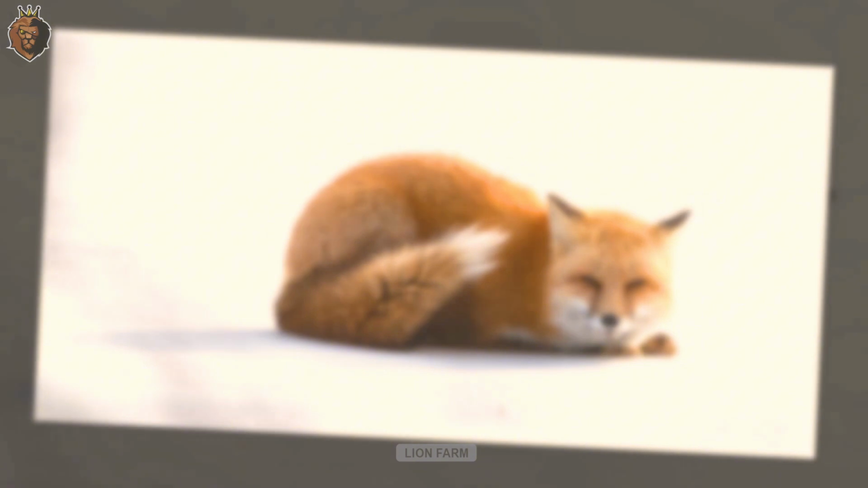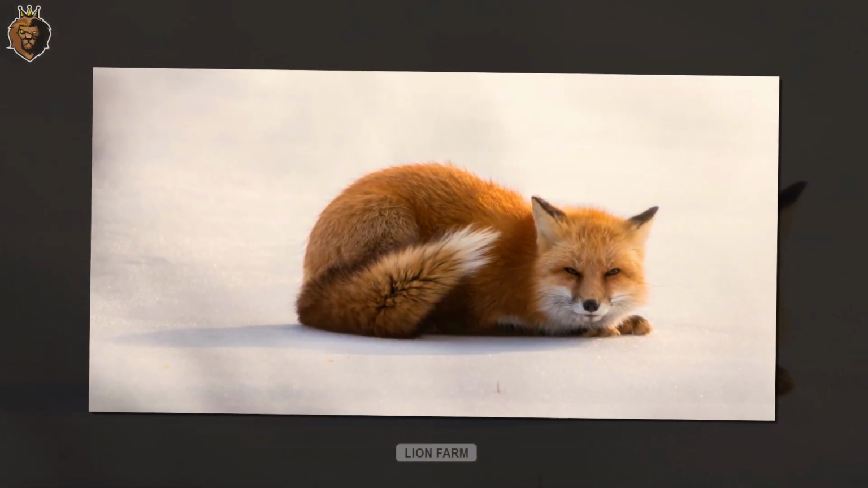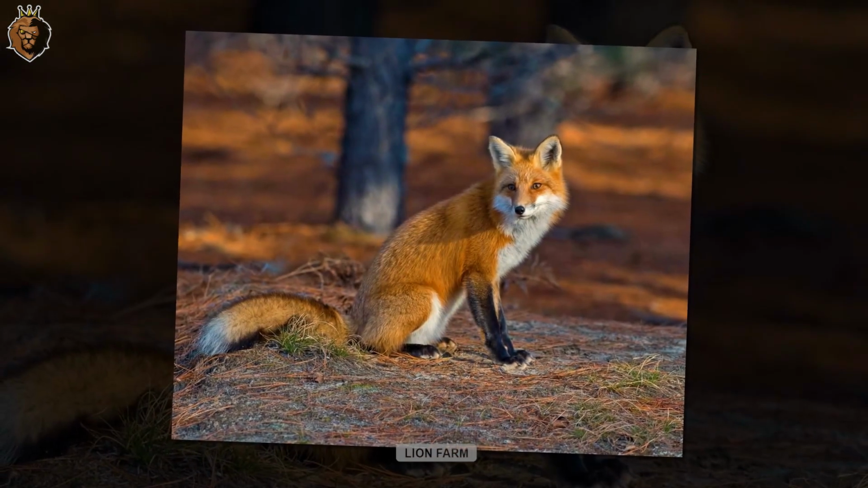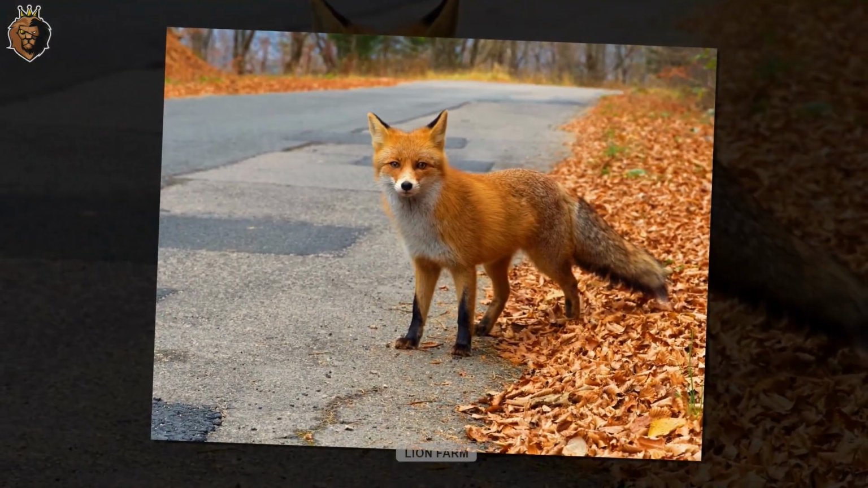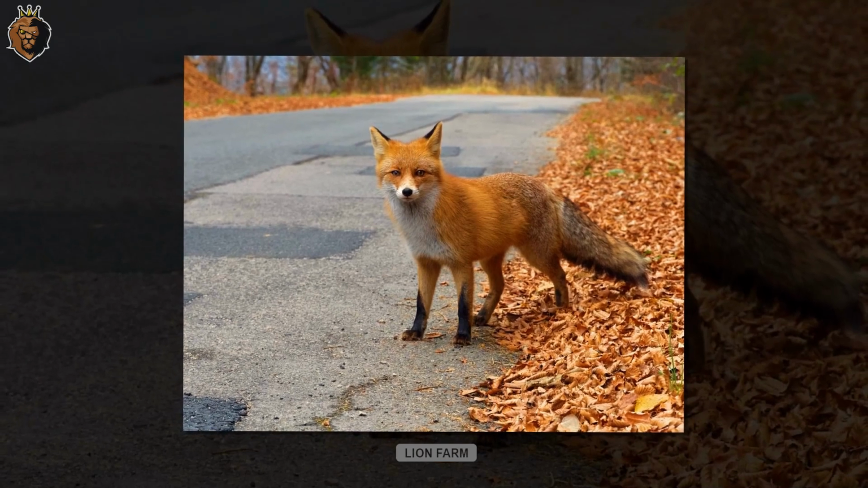Beyond their impact on wildlife, red foxes are also a major threat to the livestock industry, especially sheep farms. They frequently attack and prey on lambs, causing substantial economic losses for farmers. It is estimated that Australia spends millions of dollars each year on red fox control measures, including hunting, trapping, and baiting programs. The Australian government has implemented extensive control efforts, including the construction of thousands of kilometers of fox-proof fencing to protect agricultural areas and sensitive ecosystems.